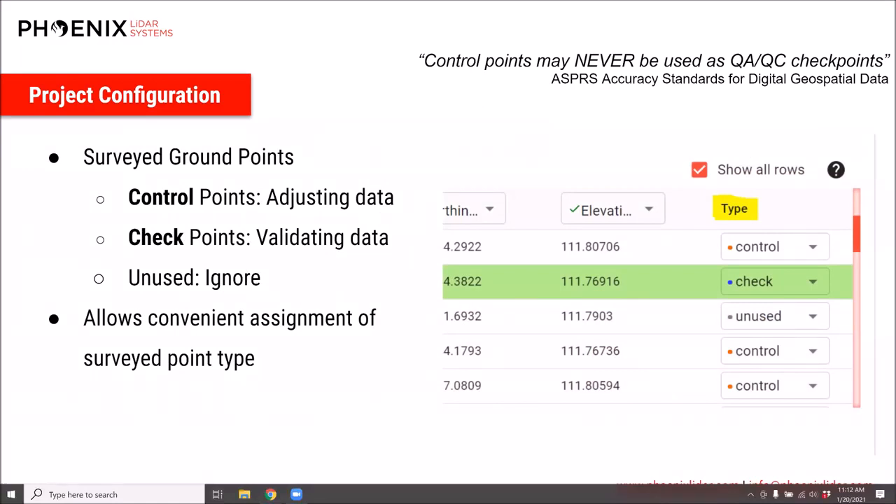A major upgrade that we've made to the control point utilization is adding the ability to designate a point's type. Now points can be labeled as either control or check. Basically, control points are what is used during data optimization to influence the vertical positioning of your project, while checkpoints are withheld from any of the processing steps and used strictly for verification of results.